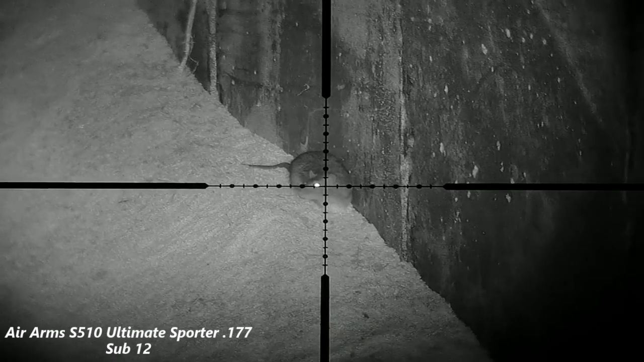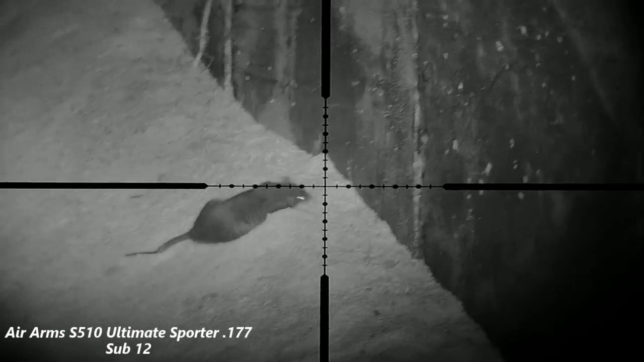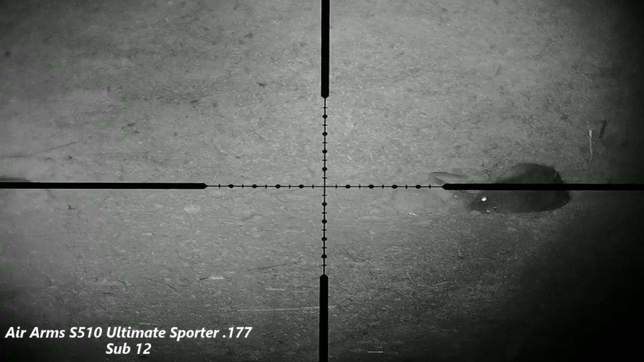Not sure how many we're up to. This one's having a sniff of the dead ones, so it can join it. That was the last one for the night.